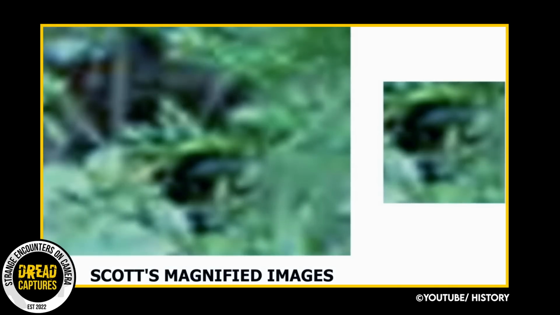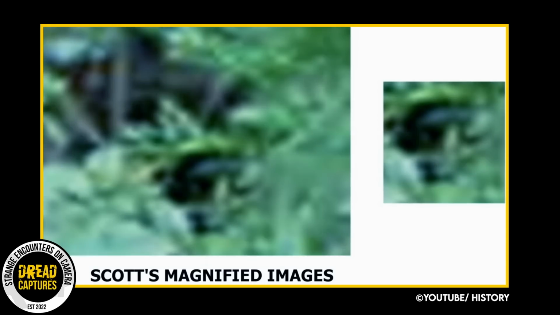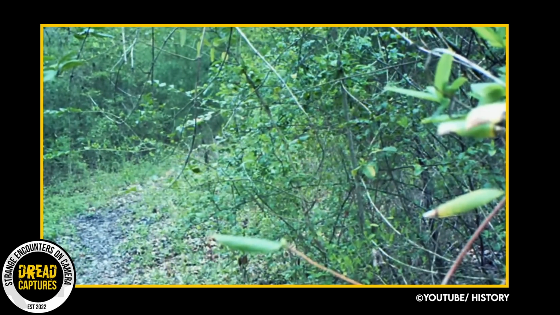Despite the skepticism of critics, Scott was convinced that there was a living being in the footage. He said he could see its nostrils opening and closing with each breath. The sudden realization that he was right there. He was so close to this unknown creature. It was both terrifying and exciting. Even though he was a researcher and he loves cryptids of all sorts, he was a little scared for his safety. He was worried that he had gotten this beast on camera and the beast knew it.